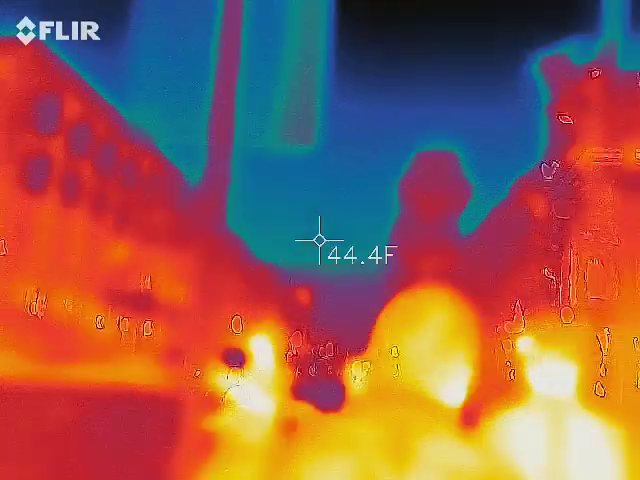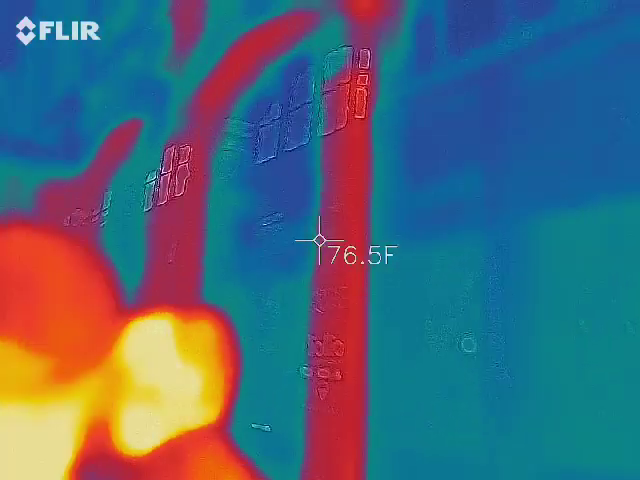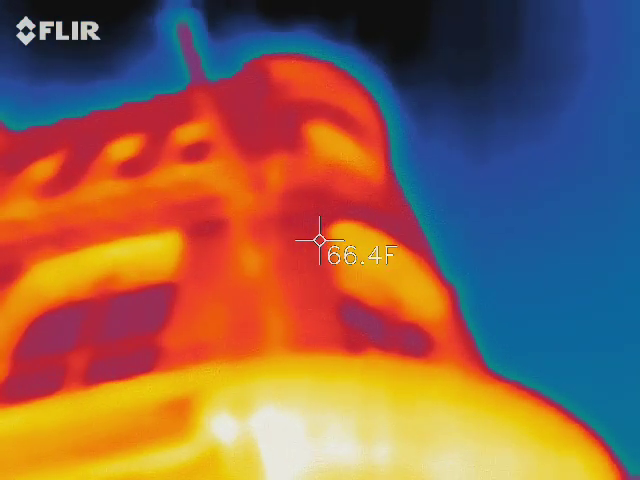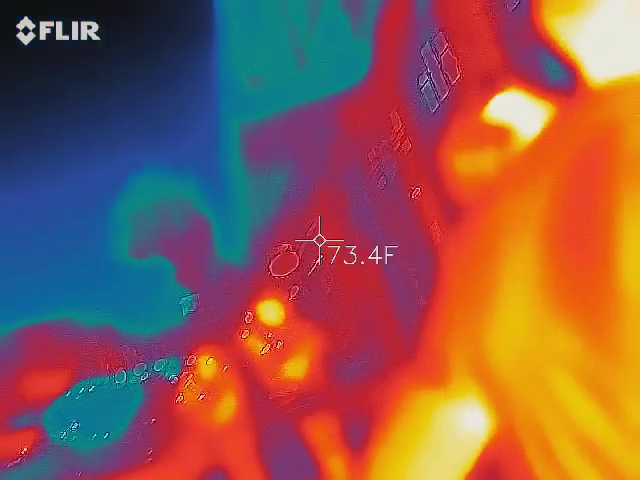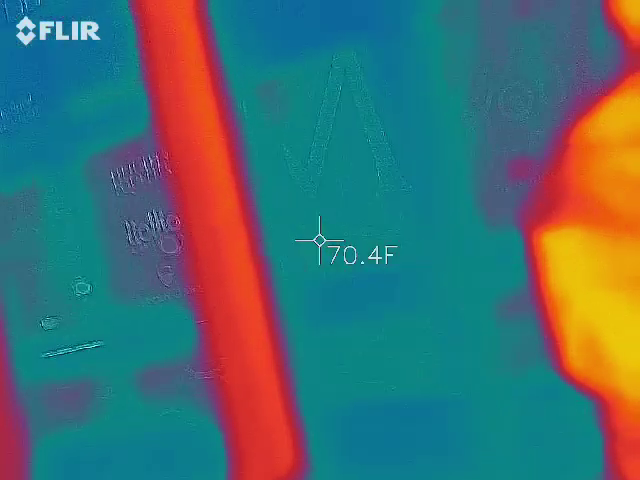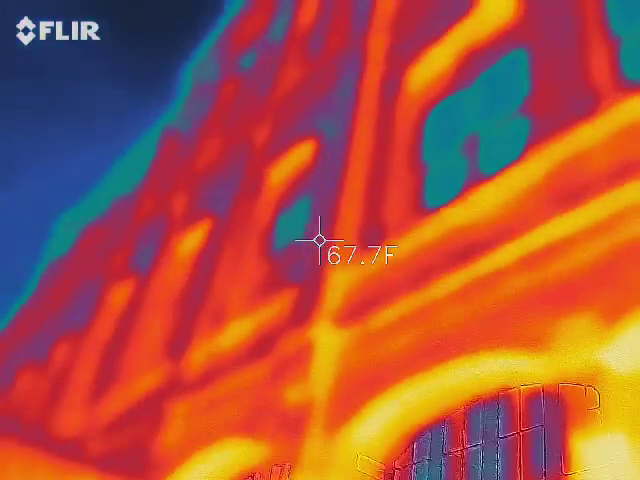Is that the car right there? Are you sure it's the car though? Yeah, it is. Also, there's this piece that almost kills me. Well, not to mention, I don't know how you can carry it.